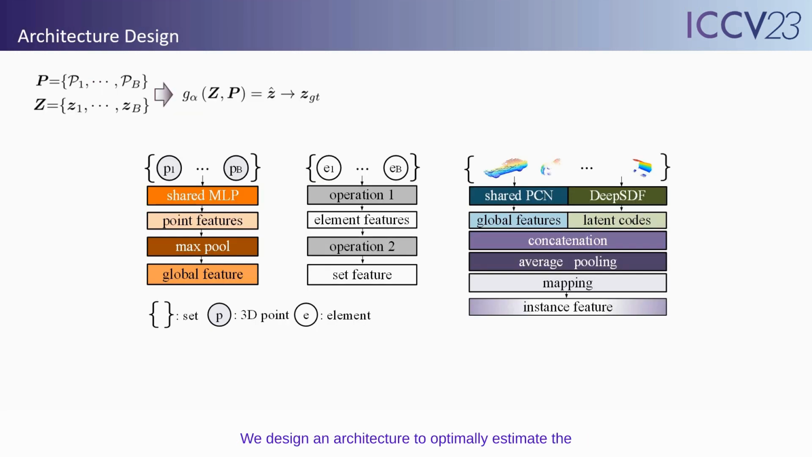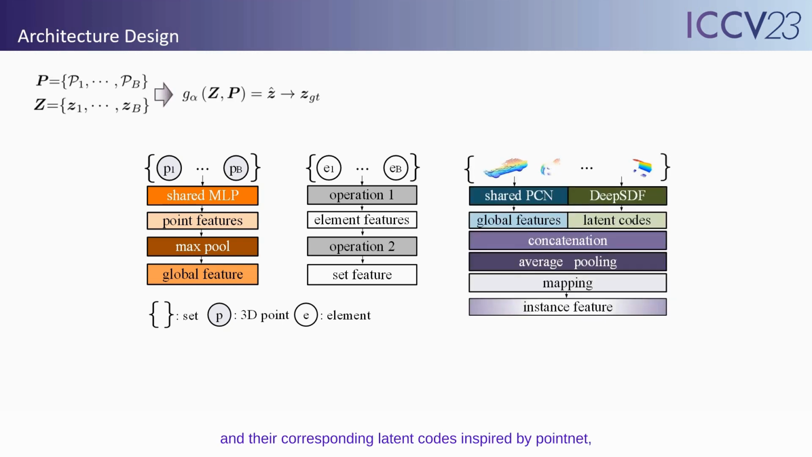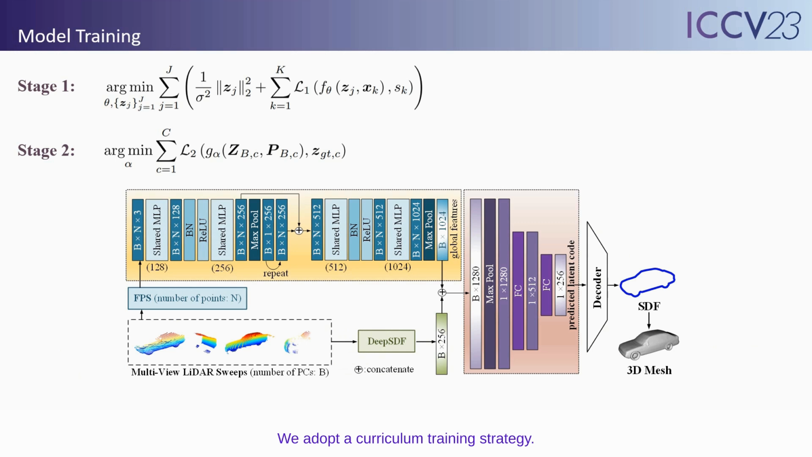We design an architecture to optimally estimate the ground truth latent code from multi-sweep point clouds and their corresponding latent codes. Inspired by PointNet, which learns a global feature for each point cloud that aggregates complementary features from each individual 3D point feature, we transform the problem of shape estimation in the implicit space into an element-to-set feature extraction problem. Our architecture concatenates the global features extracted from the shared PCN encoder and latent codes obtained from the DeepSDF decoder to generate the element-level representations. Then, we employ average pooling and mapping to aggregate the element-level representations into a set-level predicted latent code.